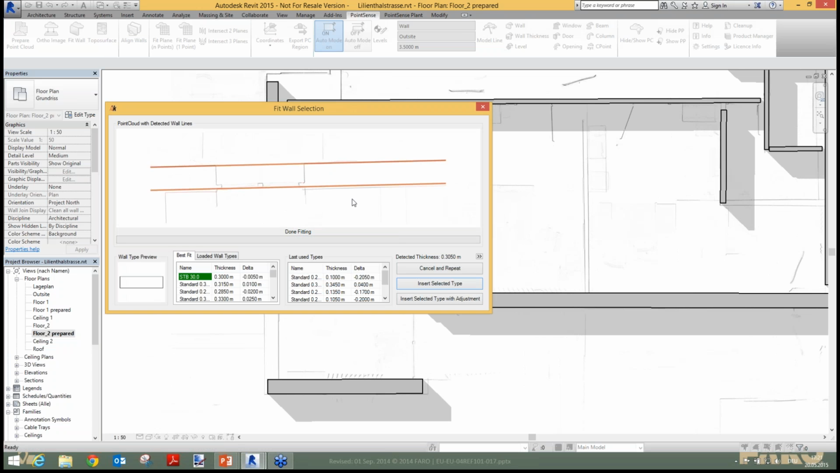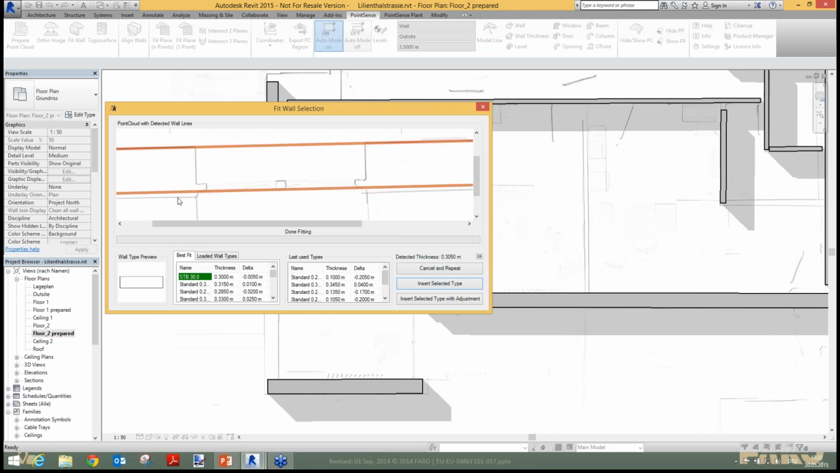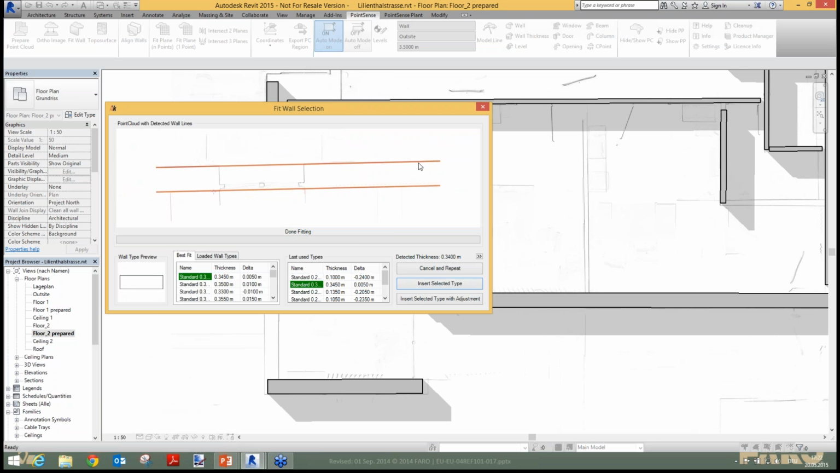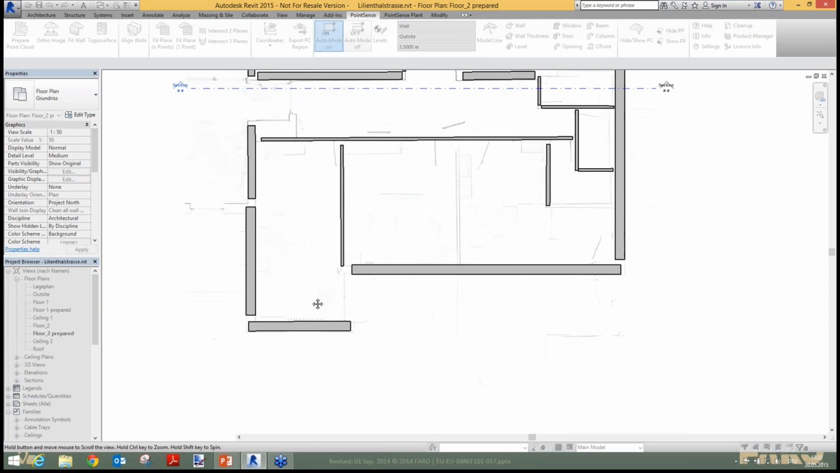Okay, so if the system doesn't find the right wall face, like in this example here, you can easily click in this preview window to start the adjustment again, and now the wall fitting works well, and I can insert this object here. Okay, perfect.